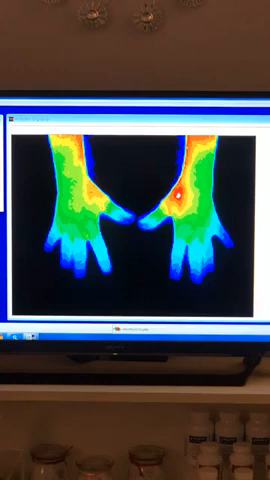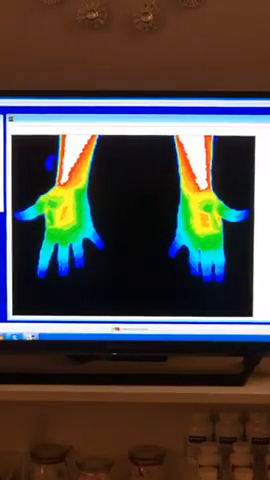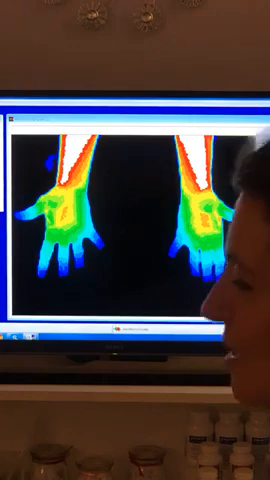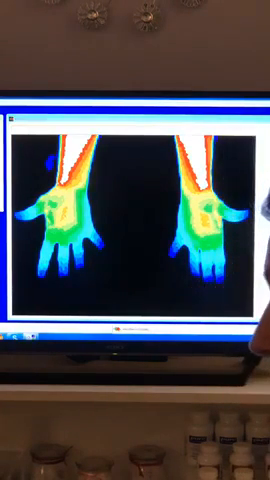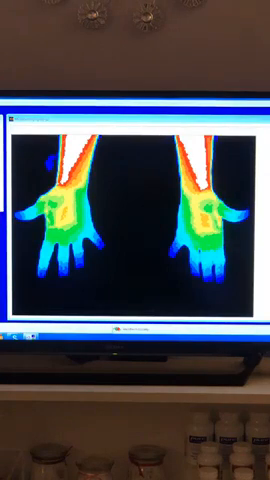Lower? Yeah. Okay. There you go. So if possible, always do. Oh, look at that. Look at those cold fingers. Yeah, you can move all of those. And Dani, you can have a seat facing sideways either way. Okay. And we're gonna do your arms.